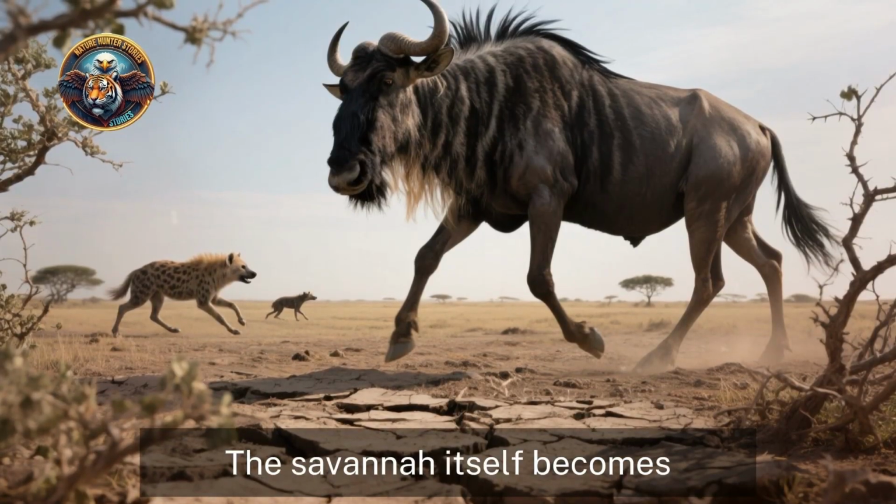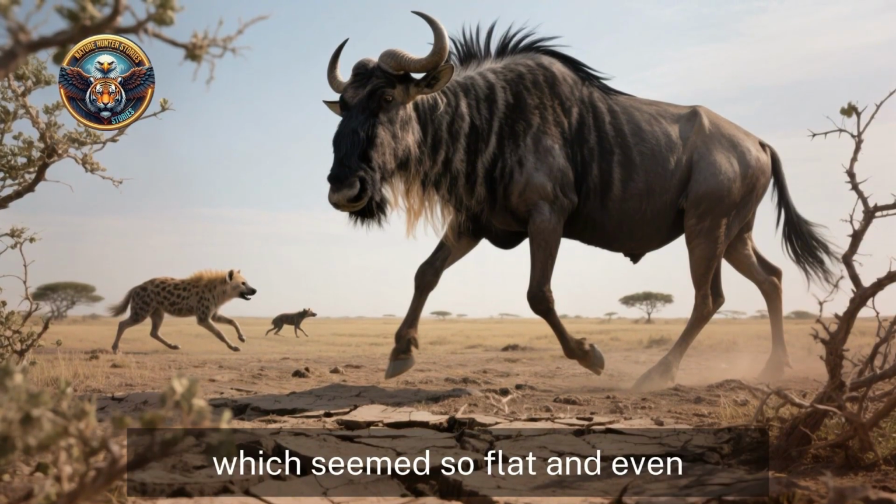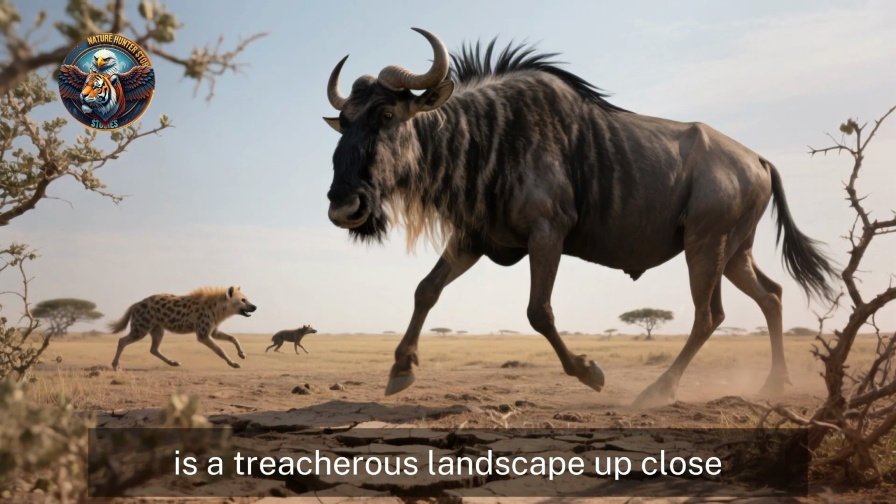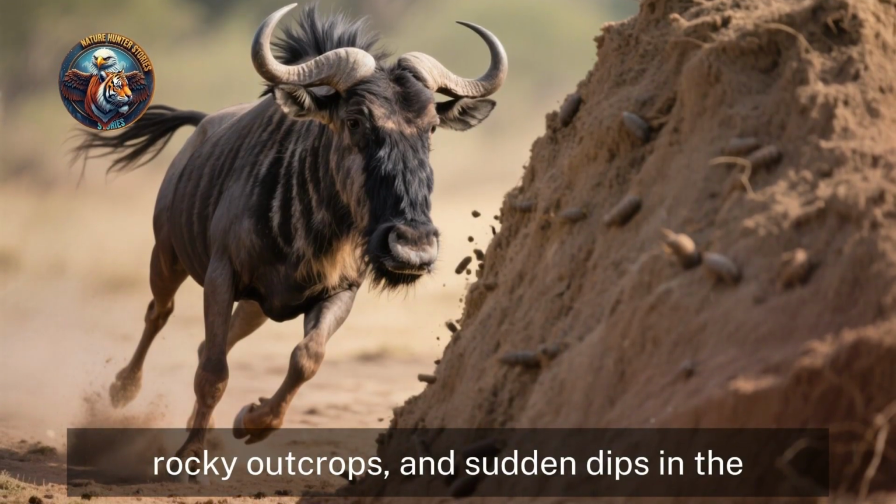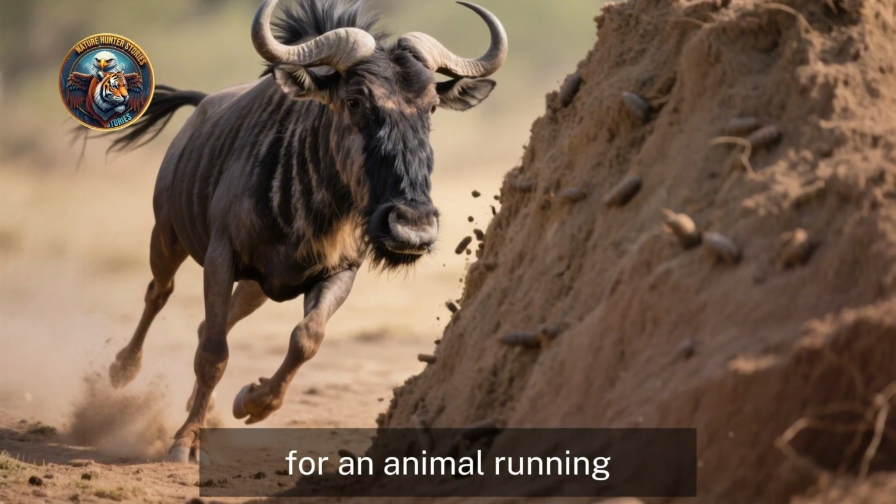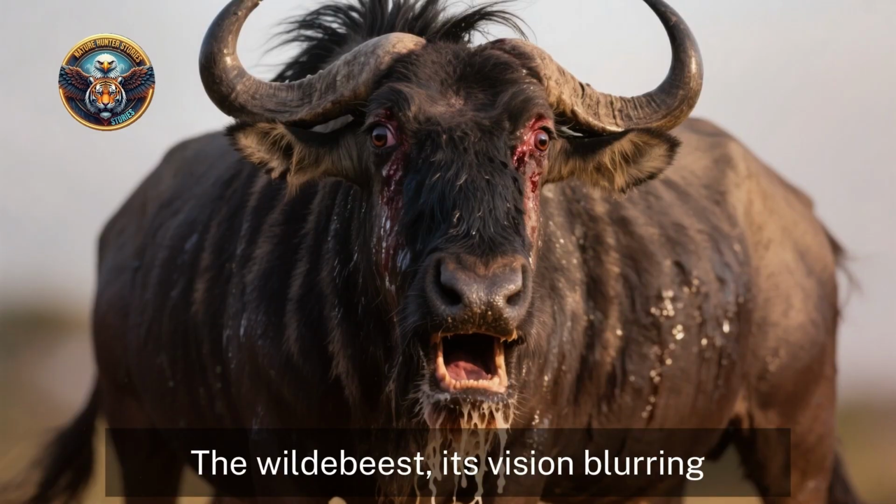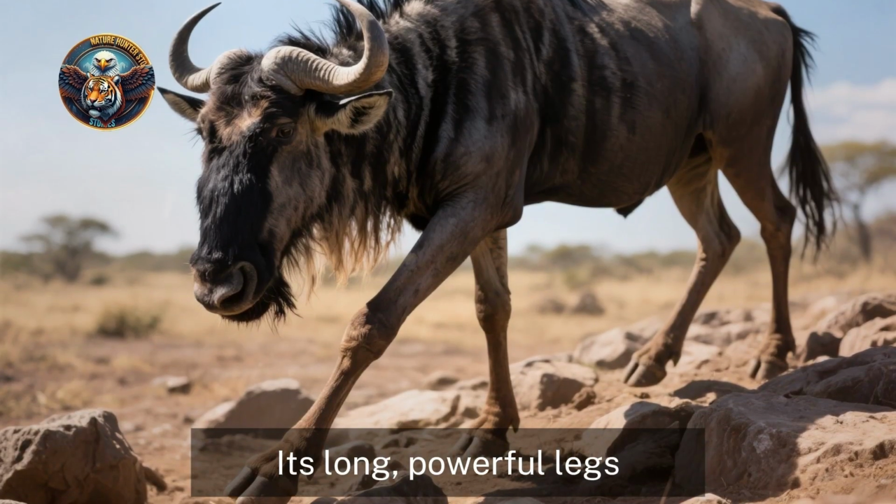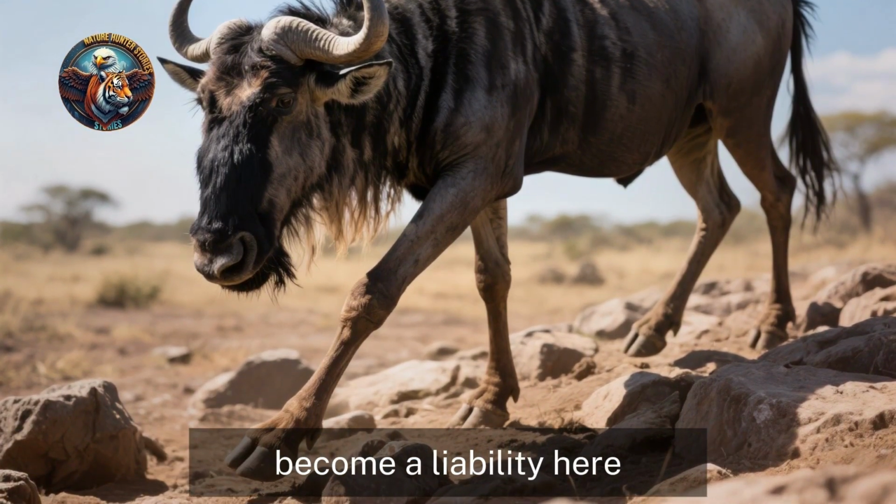The savannah itself becomes an ally to the predators. The ground, which seems so flat and even from a distance, is a treacherous landscape up close. Hidden termite mounds, rocky outcrops, and sudden dips in the terrain are all potential pitfalls for an animal running on the edge of exhaustion. The wildebeest, its vision blurring, its coordination failing, is at a disadvantage. Its long, powerful legs, so effective on open ground, become a liability here.